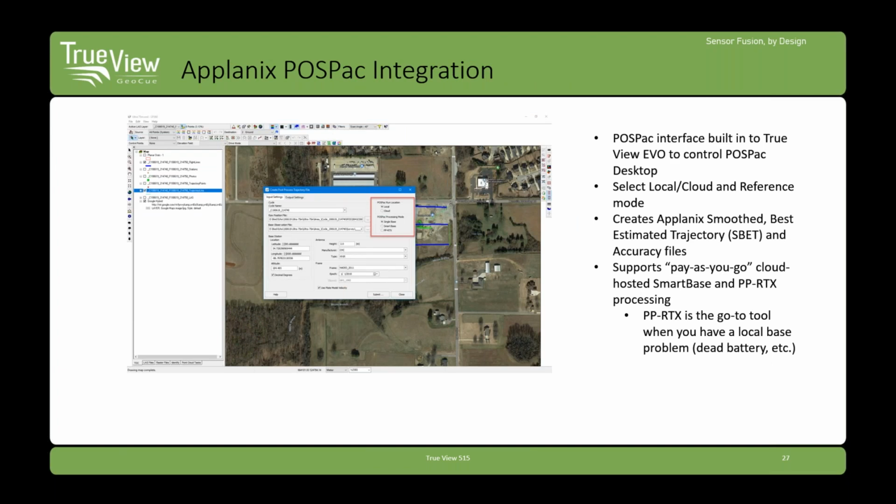We've integrated Applanix POSPac. That's the software for processing the raw GNSS and gyro observations, or inertial navigation system observations, into a computed accurate trajectory. That process can be a little bit intimidating when you run POSPac desktop, and so we've integrated that directly into Evo. We drive it through a script that was developed by Applanix for use in remote processing. And it works quite nicely.